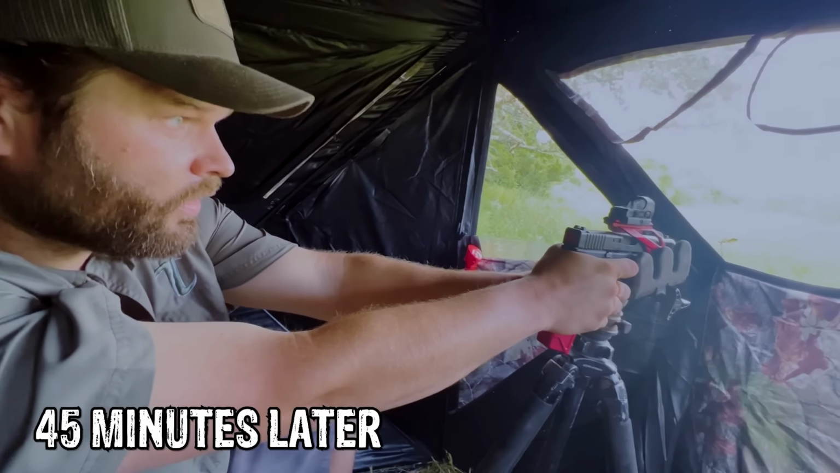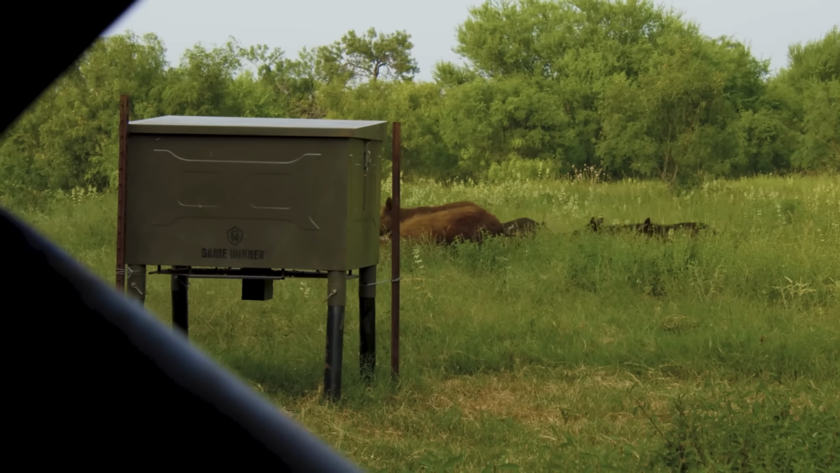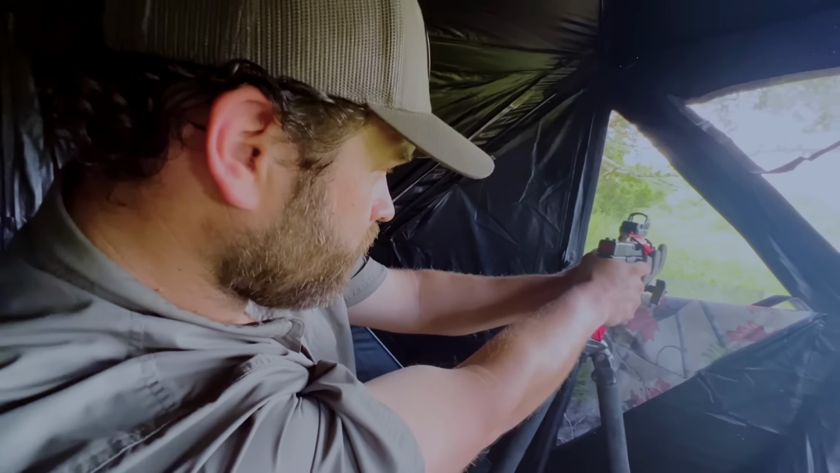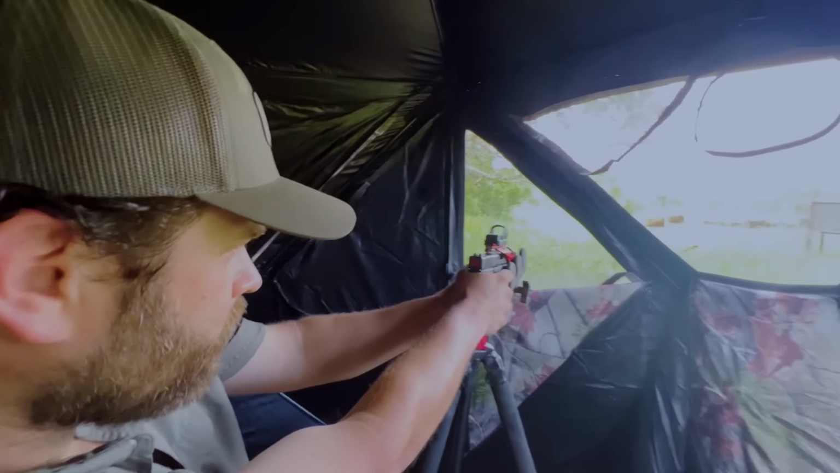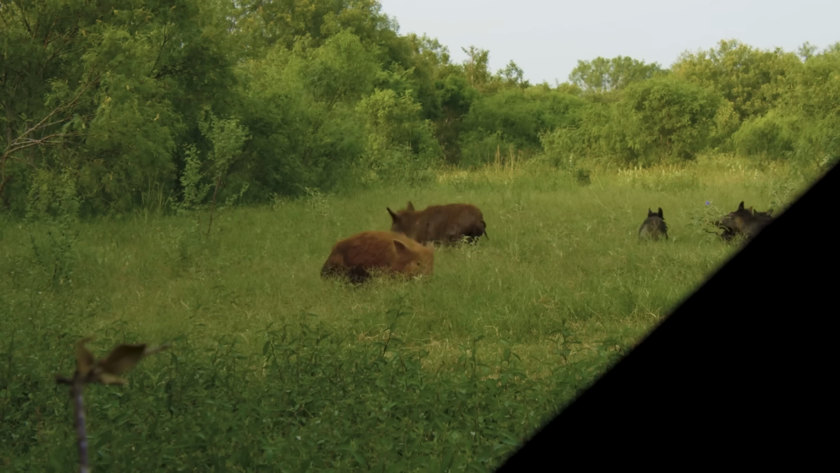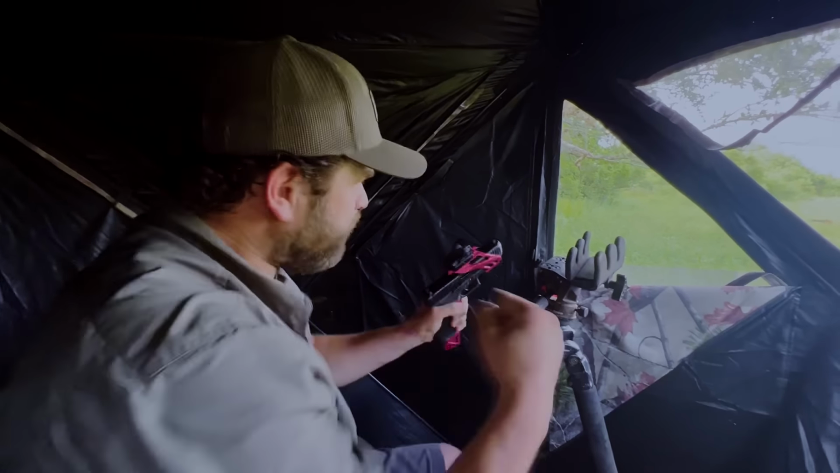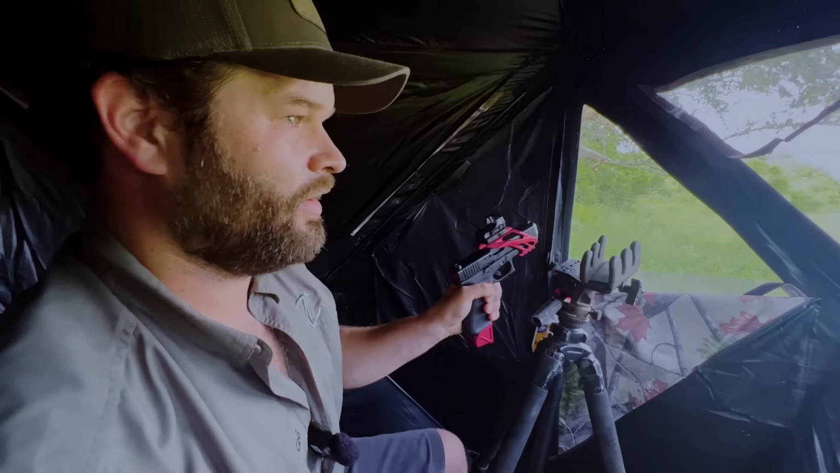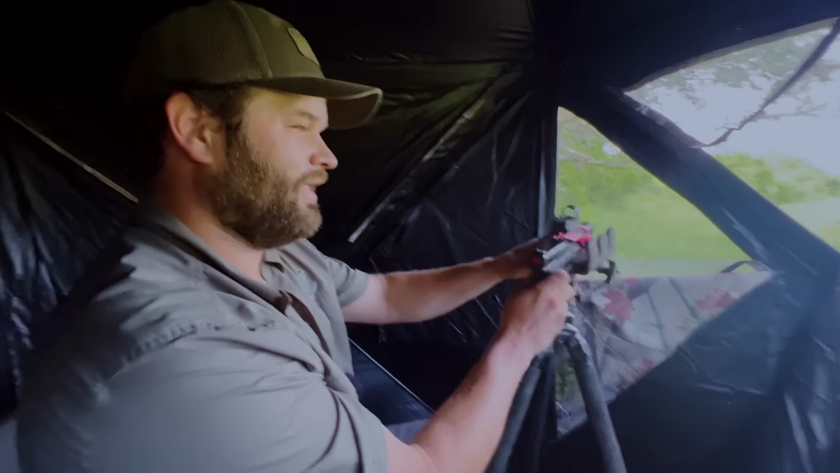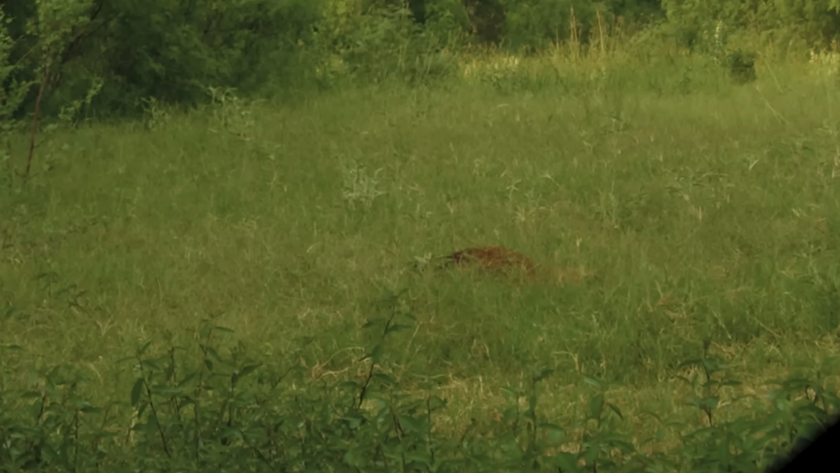You ready? Yeah, I'm on one of those red ones. Okay, here it goes. Boom. Got it done. That's fun. Dude, that's awesome. Good shot. Is that a rush? Man, that is fun with them so close.